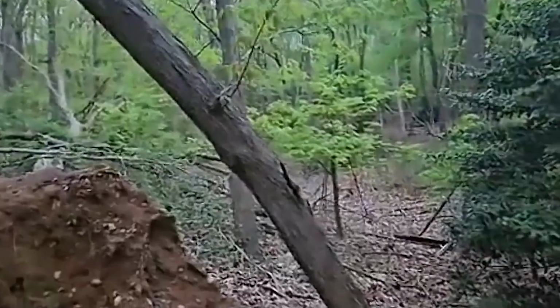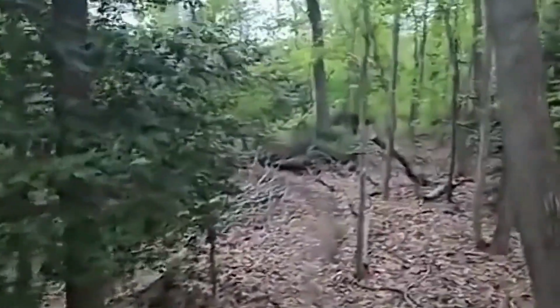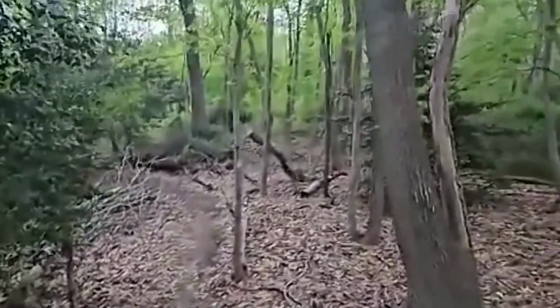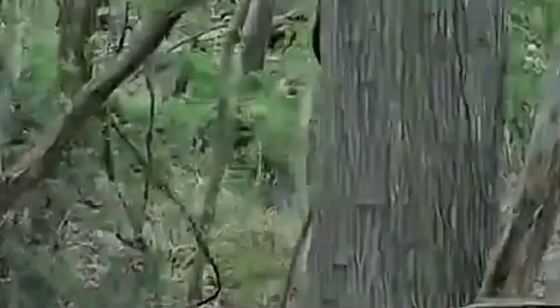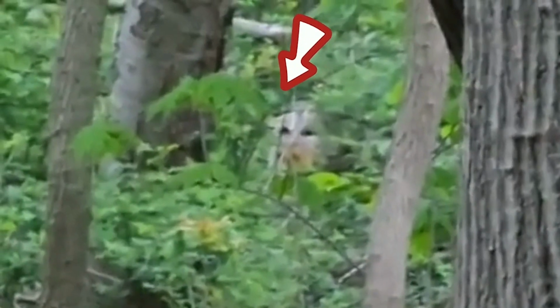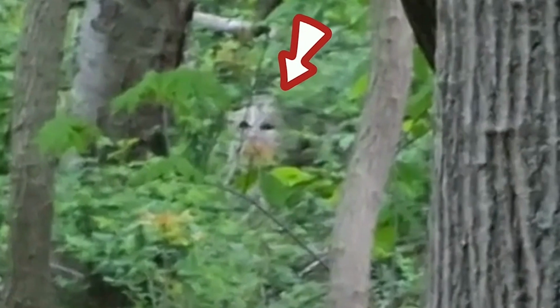Deep in the forest, surrounded by towering trees, a man was exploring the quiet wilderness. But that calm didn't last long. As he walked, something unusual caught his eye. A figure standing still among the shadows. It wasn't just any figure. It had white, furry features and two black eyes that seemed to stare directly at him.